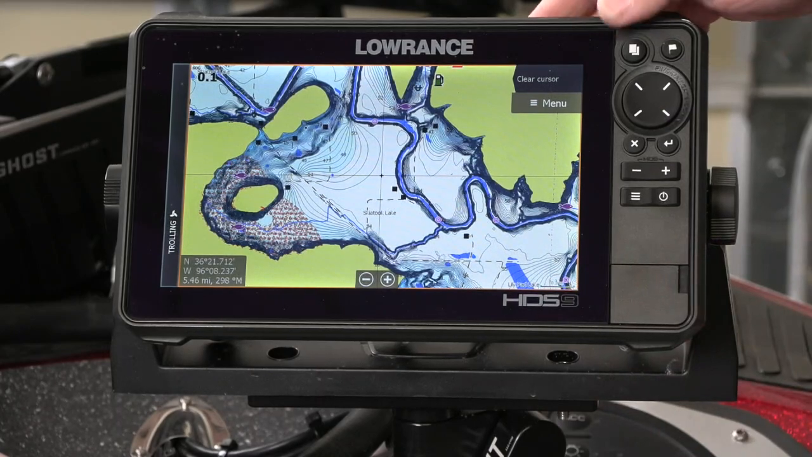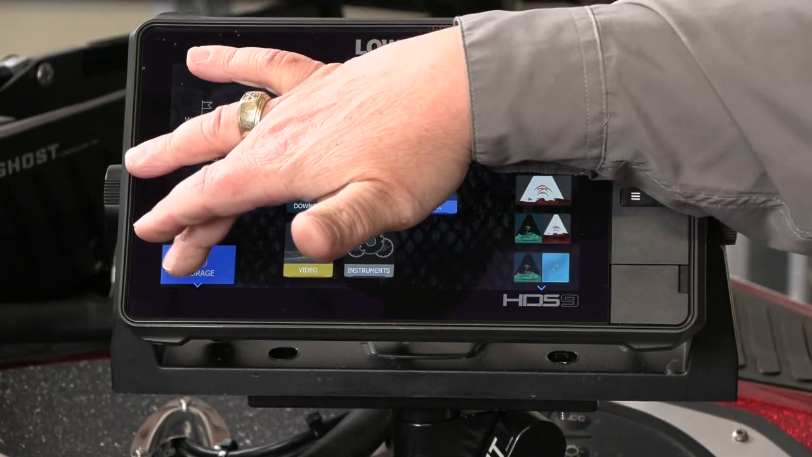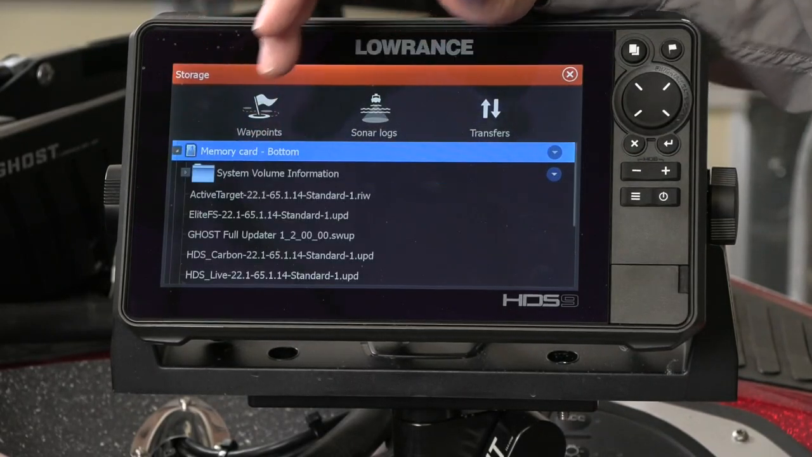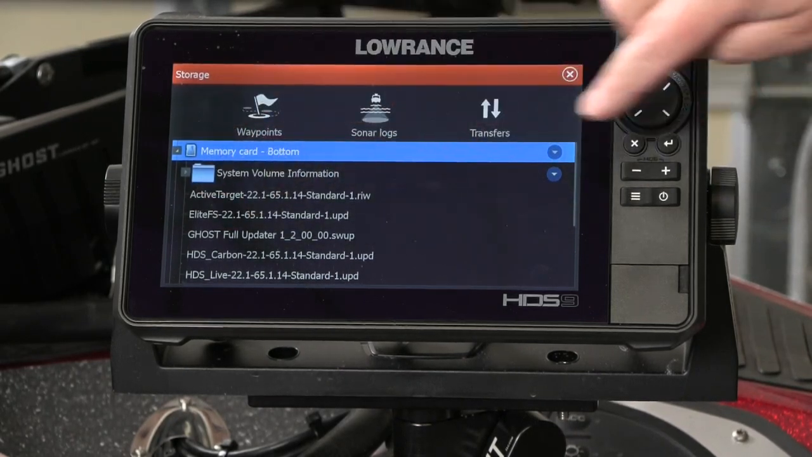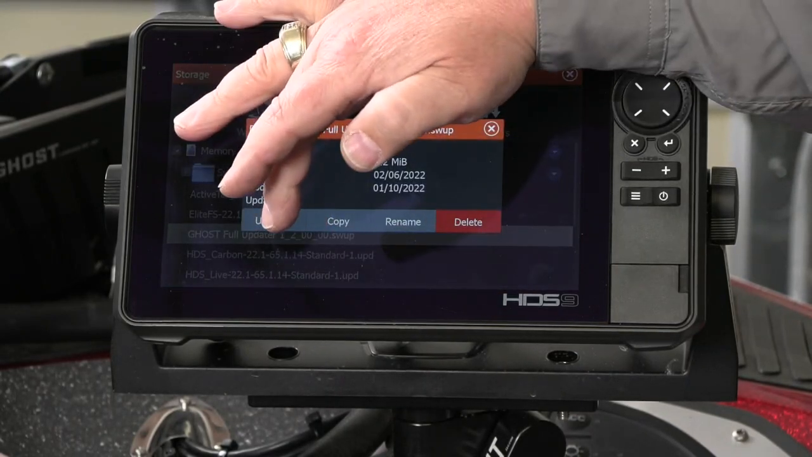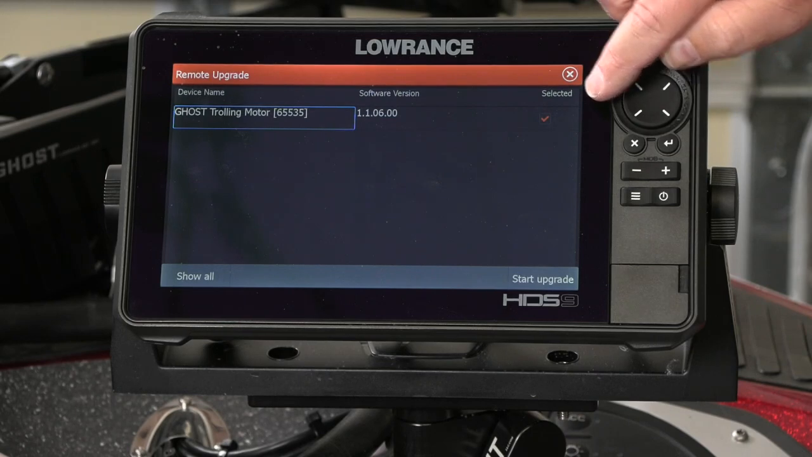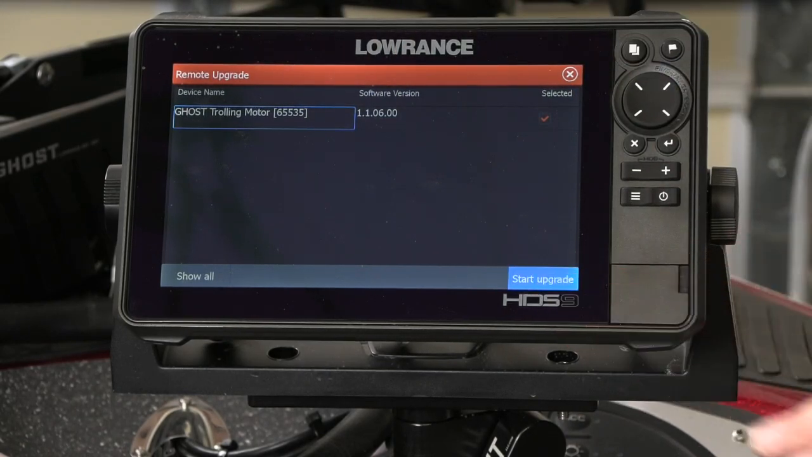So with my card in, I hit my Pages key. Right down here, I select Storage. Select the SD card that I'm using, which is on the bottom. And right here you can see the Ghost Full Updater 1.2 SWAP file. If I touch that, it asks me if I want to update the unit. I say yes. See right here, I've got a checkbox showing my Ghost. I'm going to say Start the upgrade.